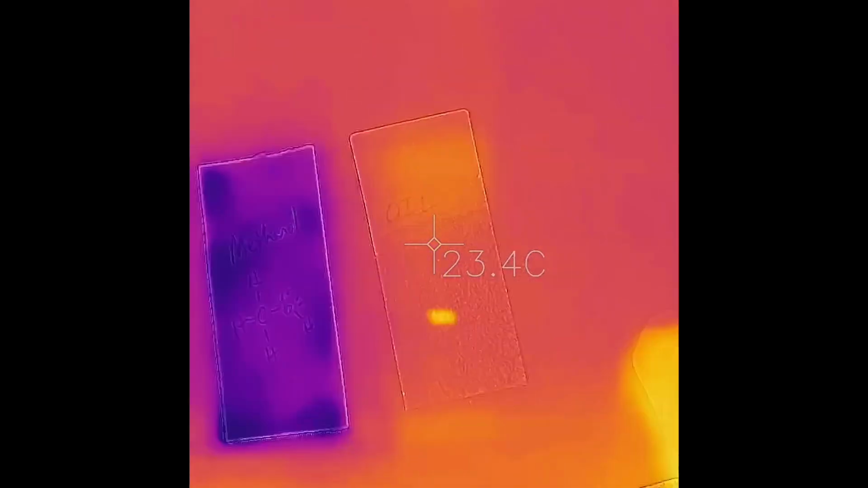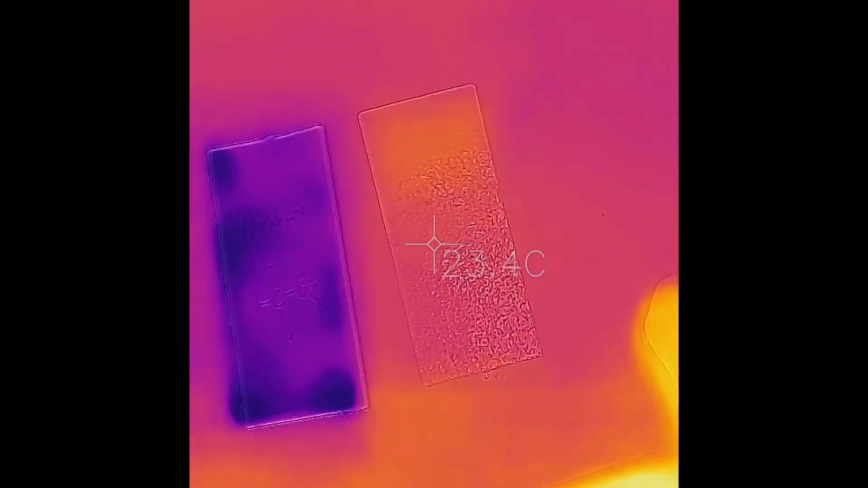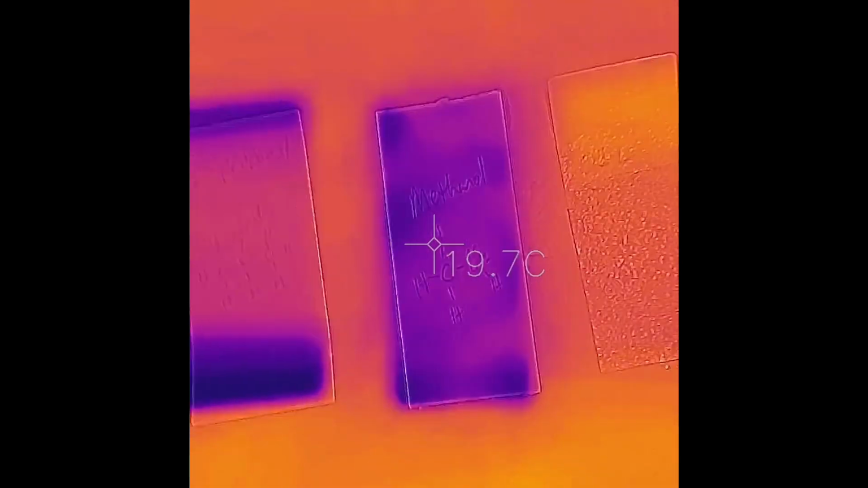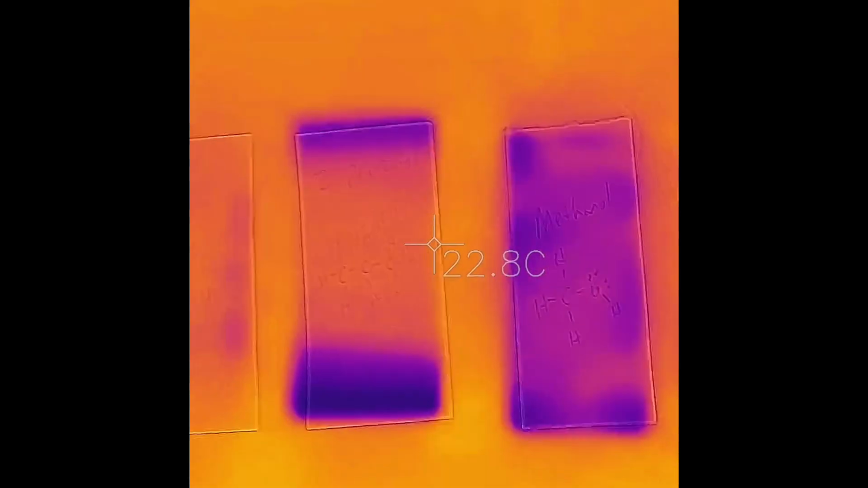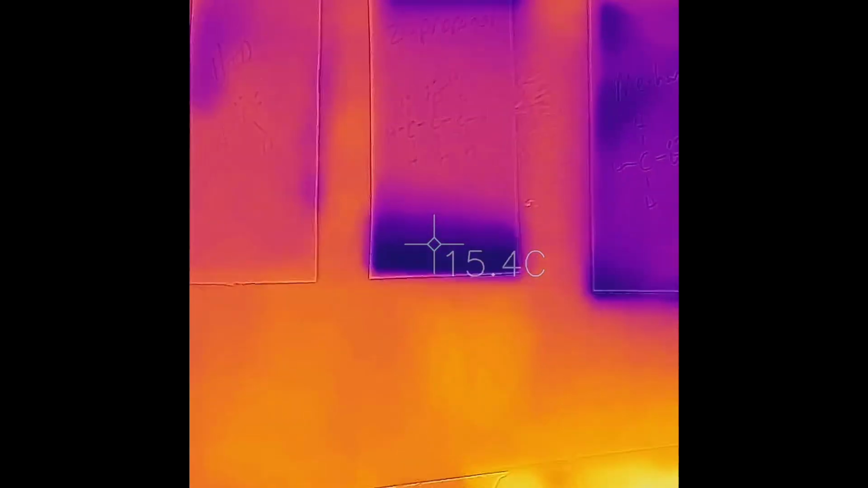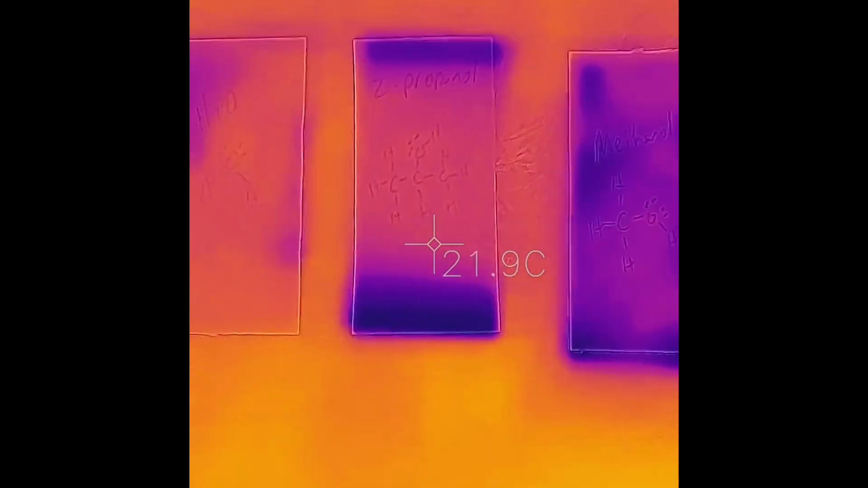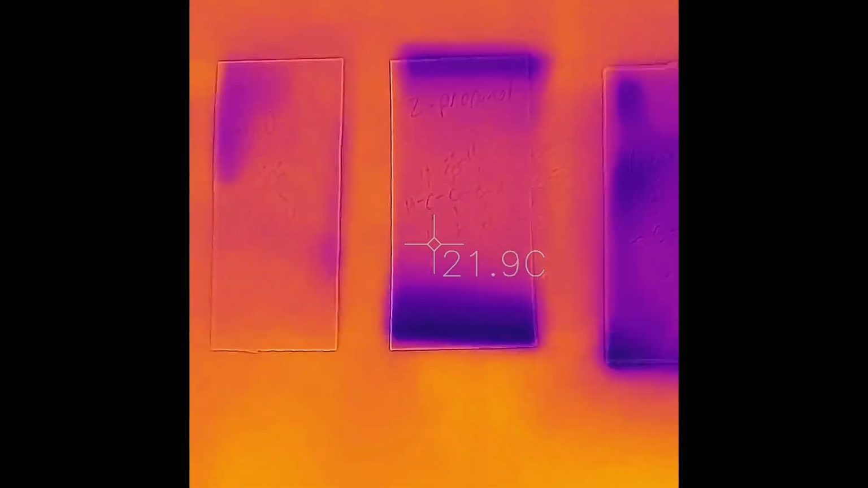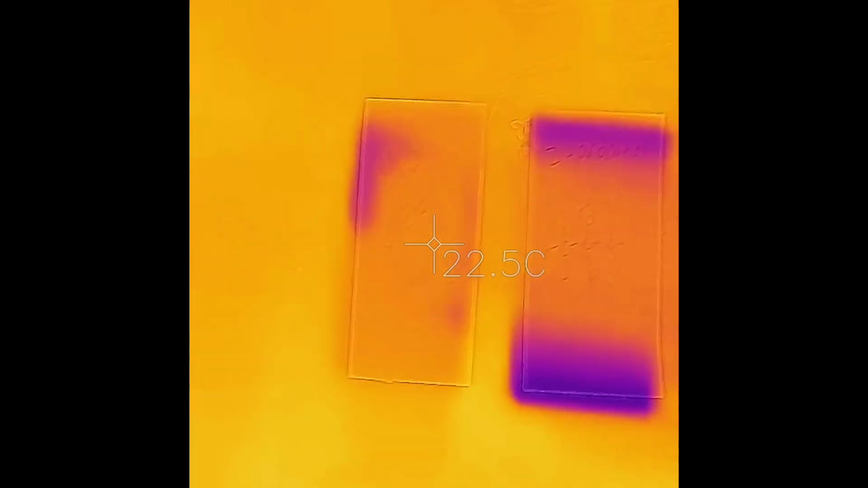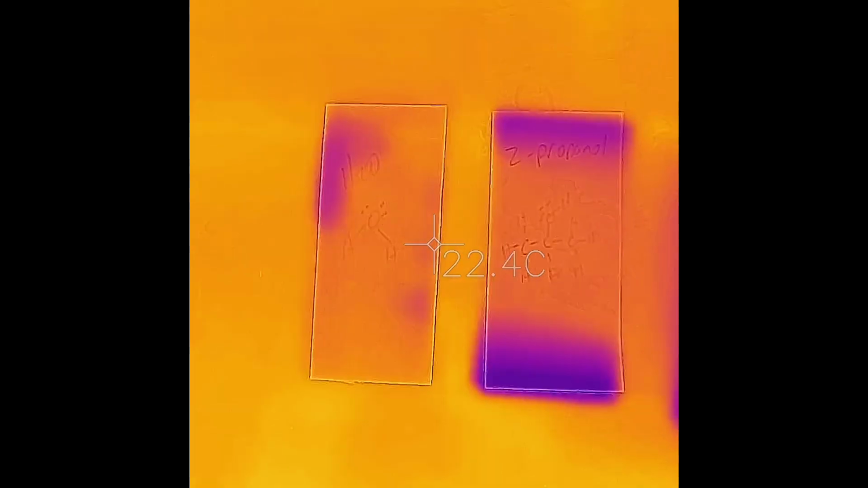Got about 3 more minutes. Let's keep it nice and steady. So 23 for oil. Methanol's down to 19. Propanol has different areas. Part of it's 15, and again, that's where it kind of popped up, and 22, so it's down there. Maybe not as low as methanol. The water, less than oil, more than the other ones. Okay, so we'll continue for about 2 more minutes.